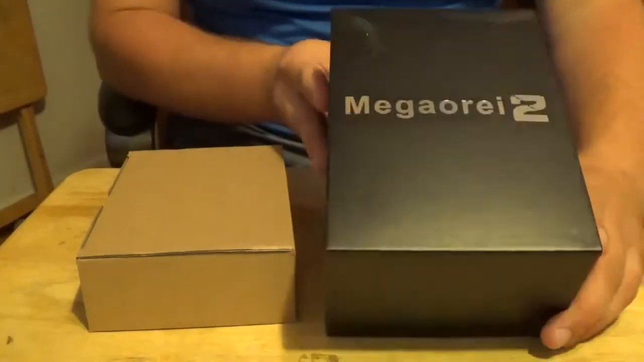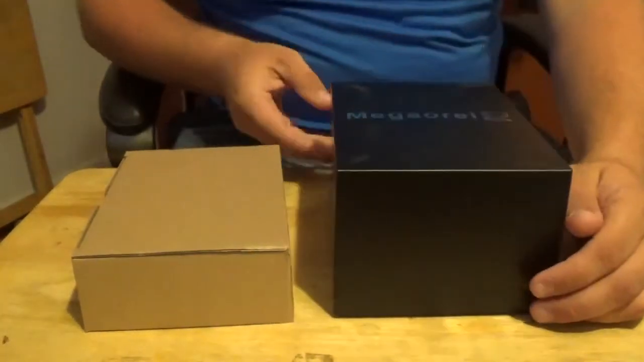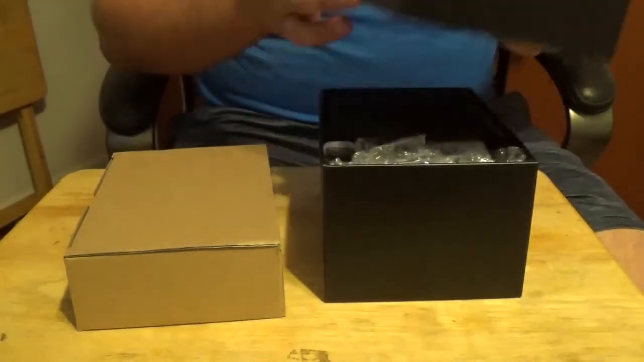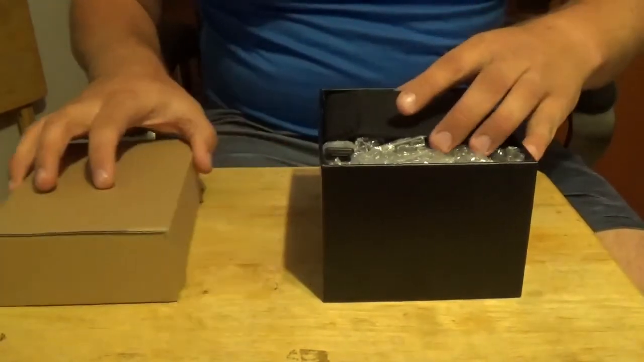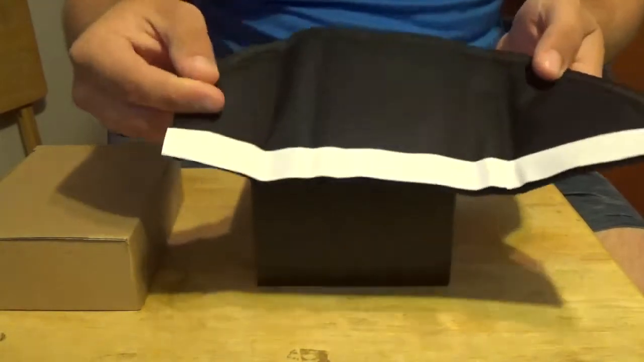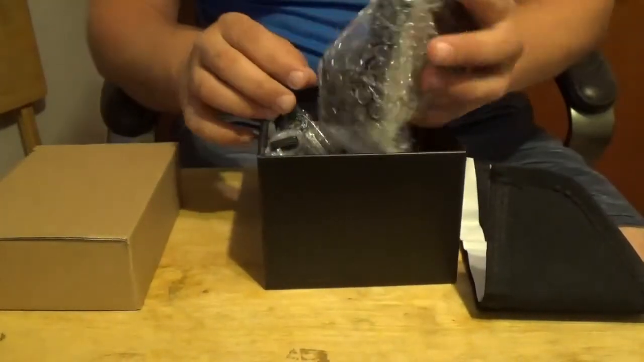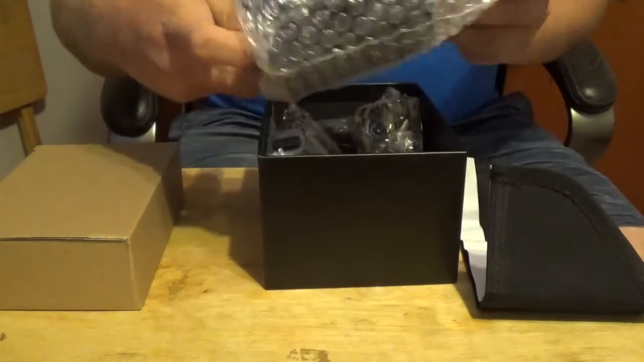Hey folks, today I've got the Megaori 2 night vision scope cam. I'm gonna open it up. I just got this in the mail from Amazon, so we're gonna open this up and take a look at what we got here. And this is a little nylon hood that goes over the screen. Okay. Here's the screen.